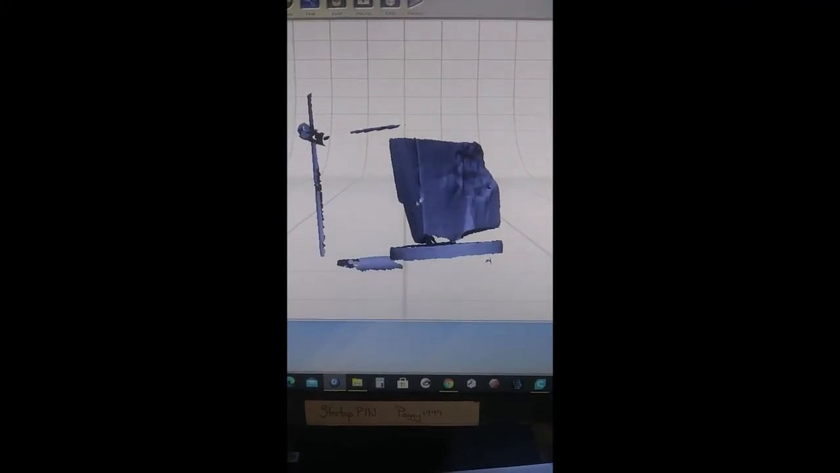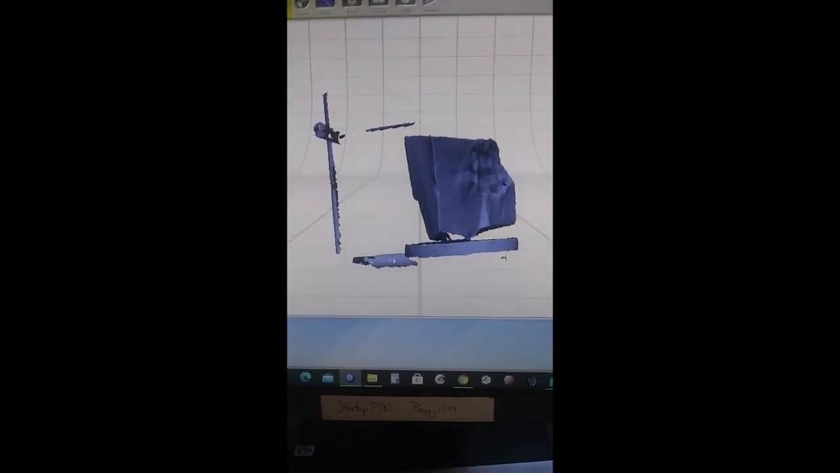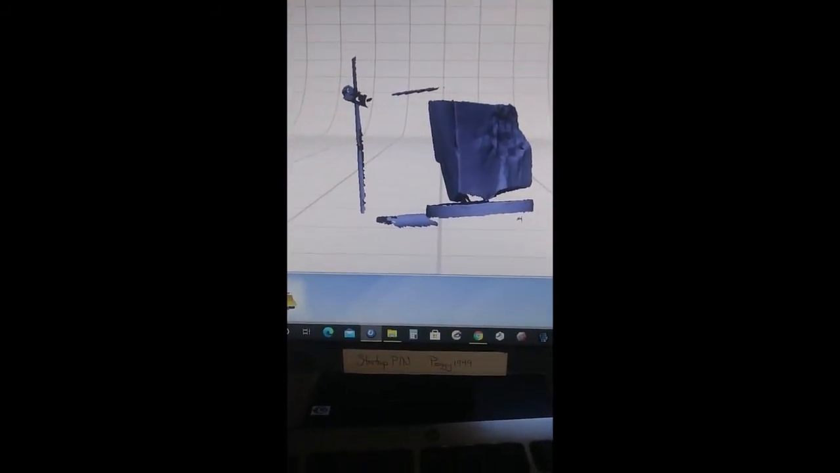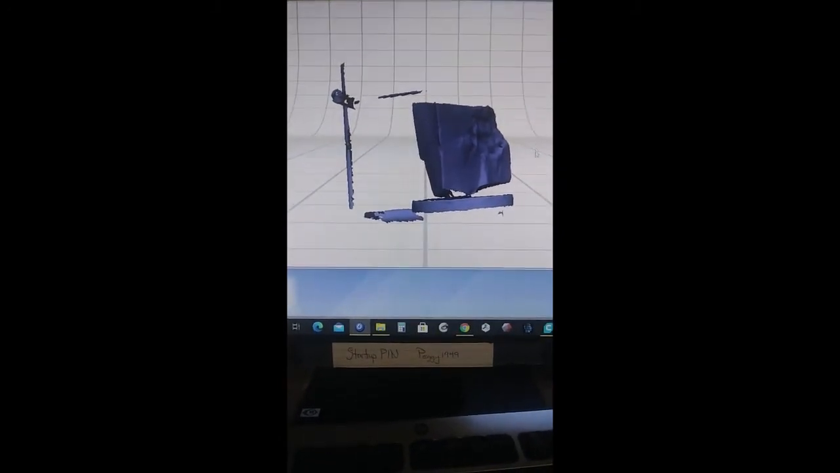Again, this is a low resolution. So if I zoom right in, you could see the triangles in it. But I've got the support material here and stuff. So I can go ahead and highlight that and erase it. We'll go back to trim. And again, it has to save this before it'll allow me to trim.